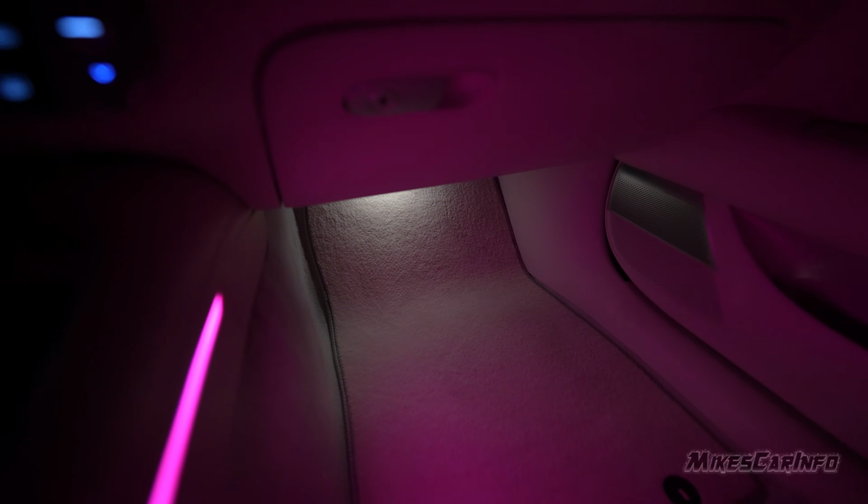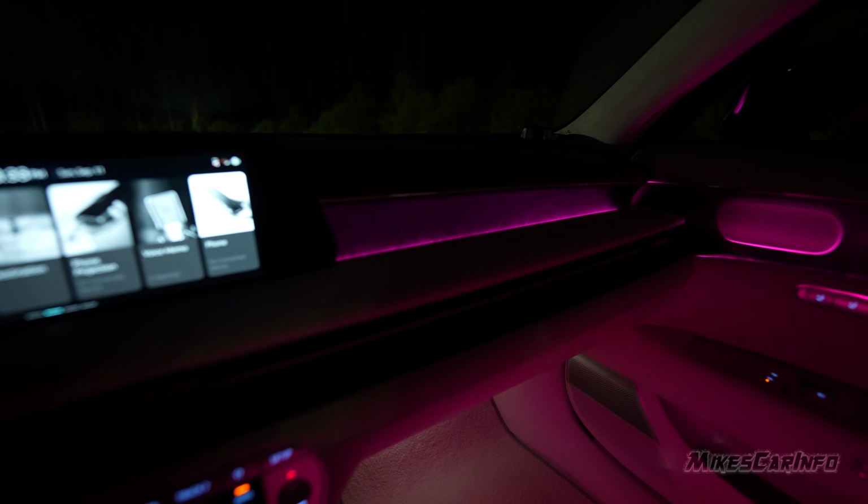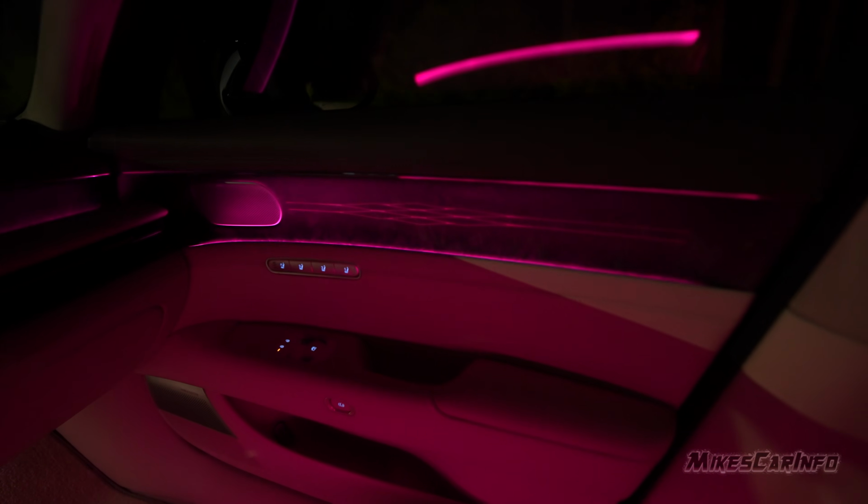Let me switch to this side. So it's kind of bright, and when you put it in drive, it dims down quite a bit, but it's still there. When I put it back in park, it'll get a little bit brighter. That's really nice. And then you have the mood lighting here on the other side of the dash, here on the door, around the speaker. It's coming up from the trim there, at the base of the trim. And it shines on that speaker right there.